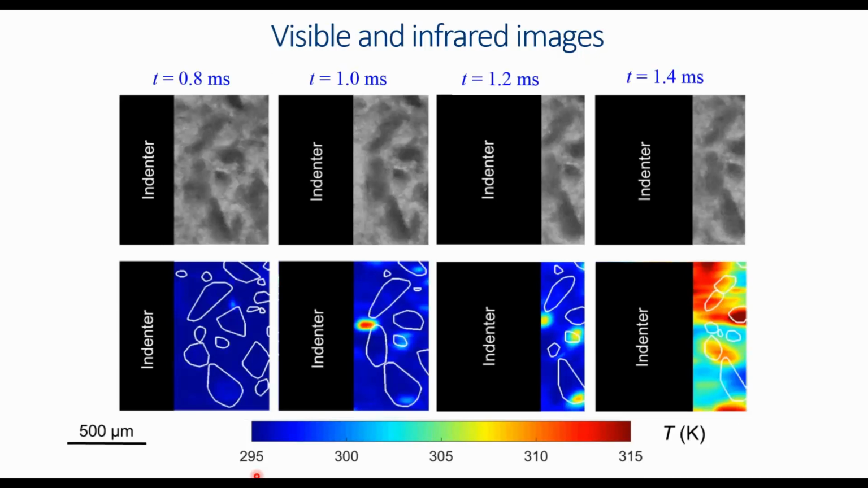Simultaneous visible and infrared images allow, for instance, to locate those hotspots you can see here with respect to the microstructure features here. And identification of the location of those hotspots can be very important in this case, for example, for understanding the mechanism underlying the formation of those hotspots.